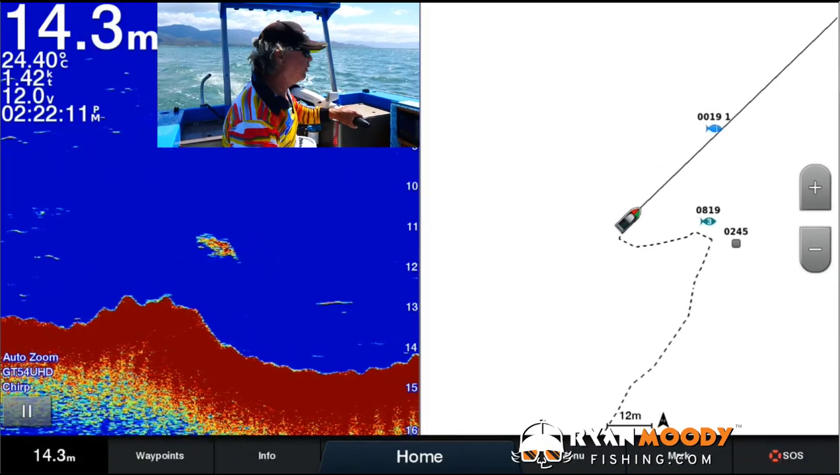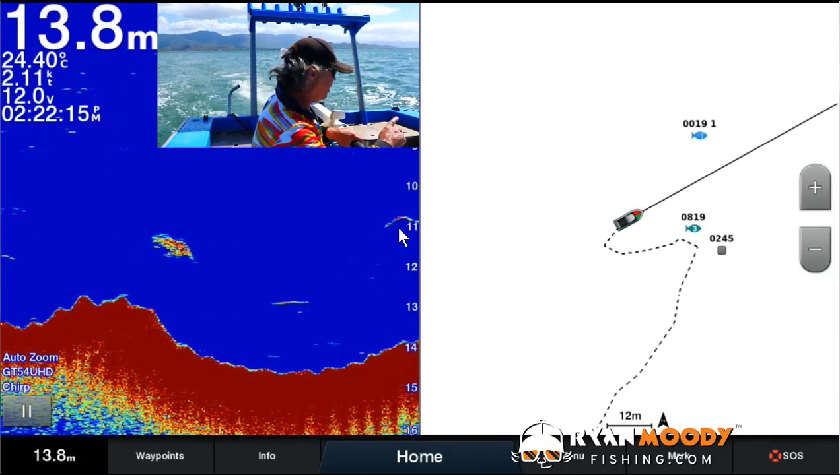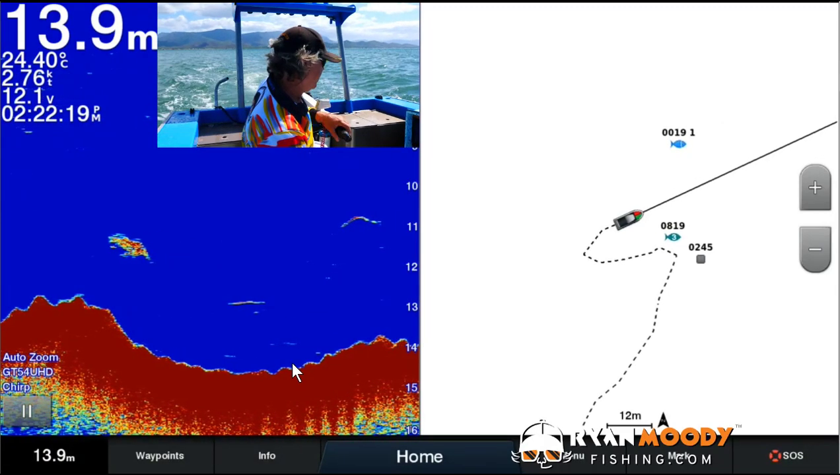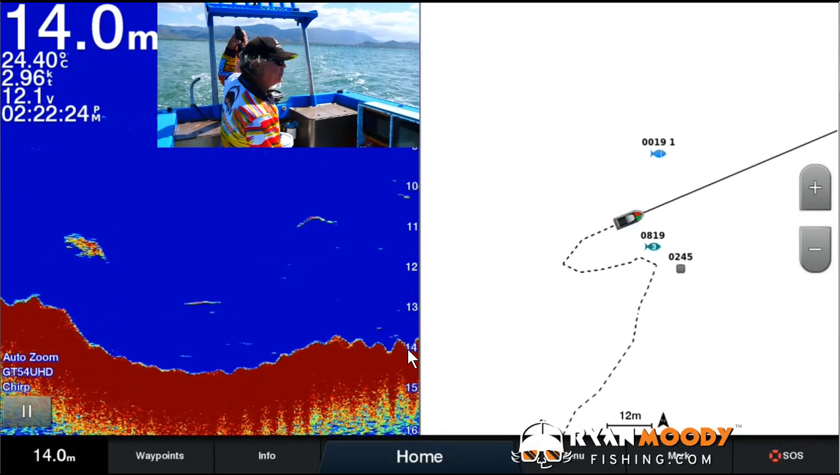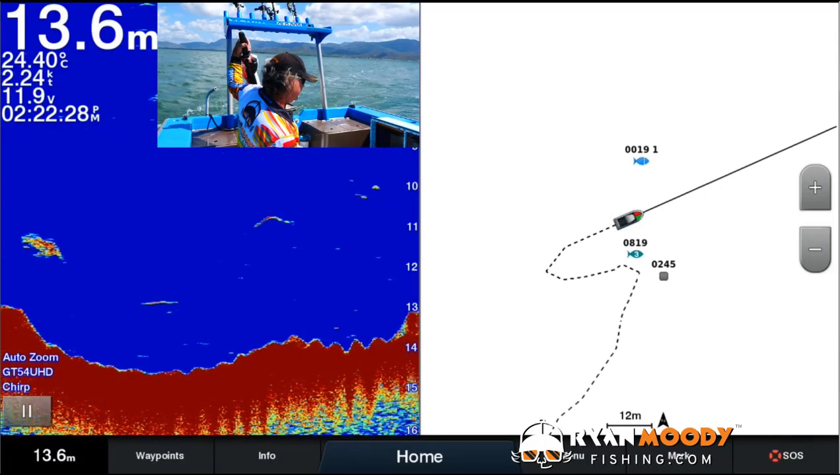Things do look a little distorted in rough weather, especially in small boats. You'll notice those red lines, that's the boat rocking, and the ripples in the bottom. That's just one of the many different illusions that sounders can throw at you, and we teach you all those kinds of things in Sounder Skills 2.